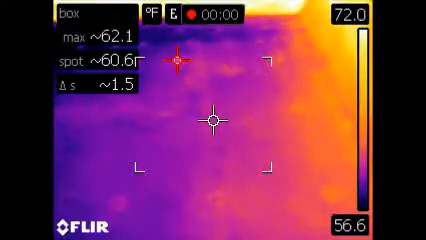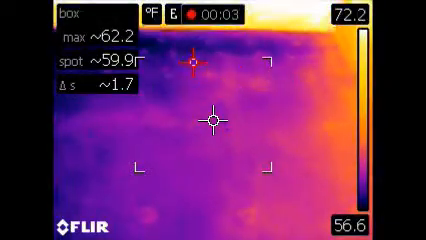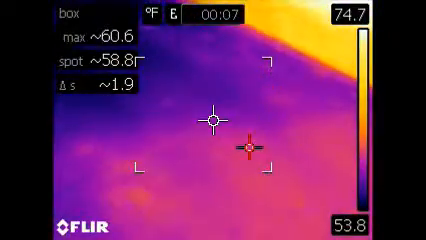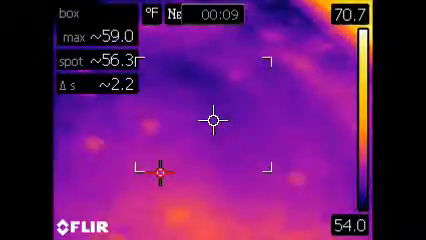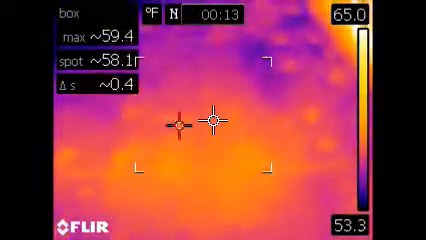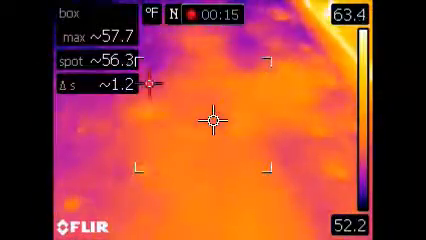There's the overview, and there's nothing that stands out as showing us a thermal image with heat accumulation of moisture. This is beginning the 11:30 p.m. scan. At this point, the night sky is cooled down. It's dark. We're in the southeast corner again and going through the same pattern throughout the roof. We're going along the east wall, going north.